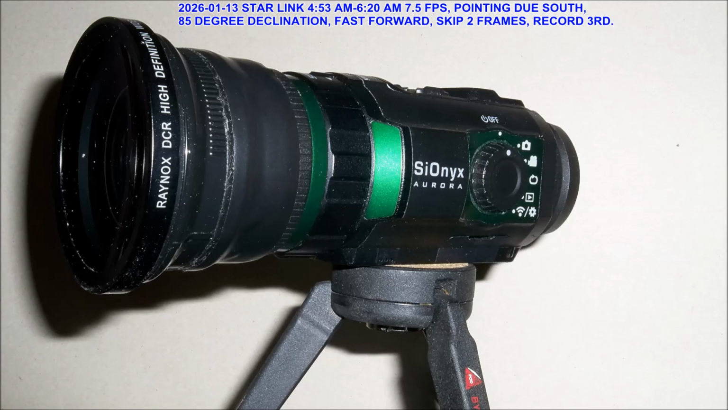This time-lapse video was taken on January 13, 2026 between 4:53 a.m. and 6:20 a.m. This is the SiOnyx Aurora. This is the green model. They discontinued the green model because it has these green accents on it. I think I paid like $450 for it.